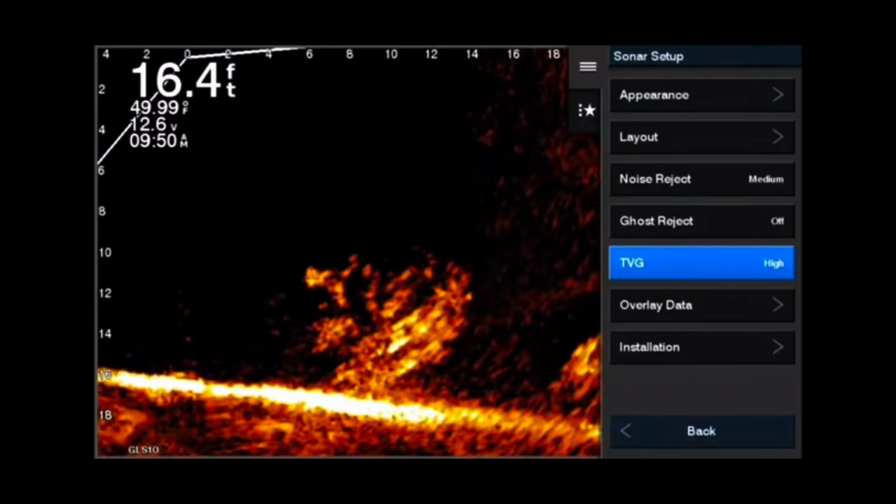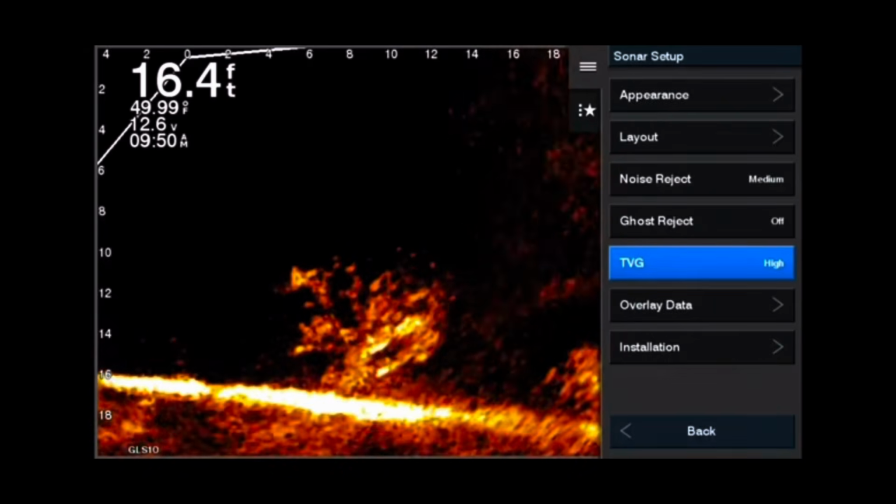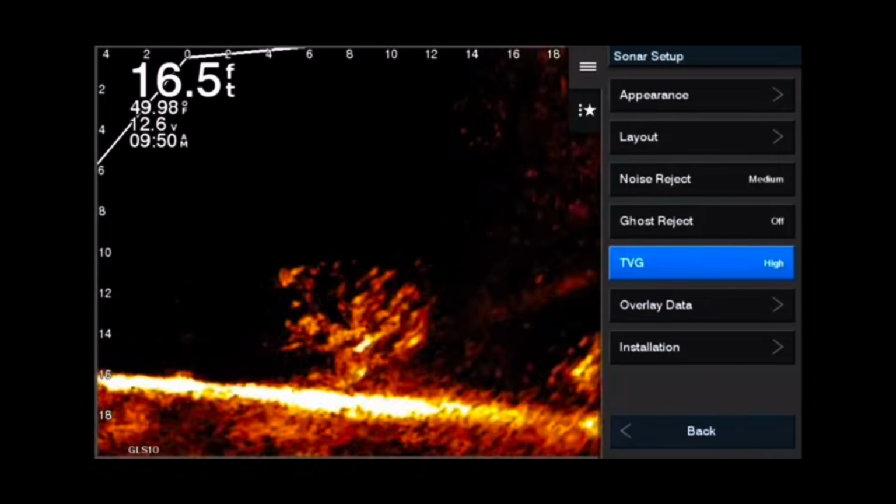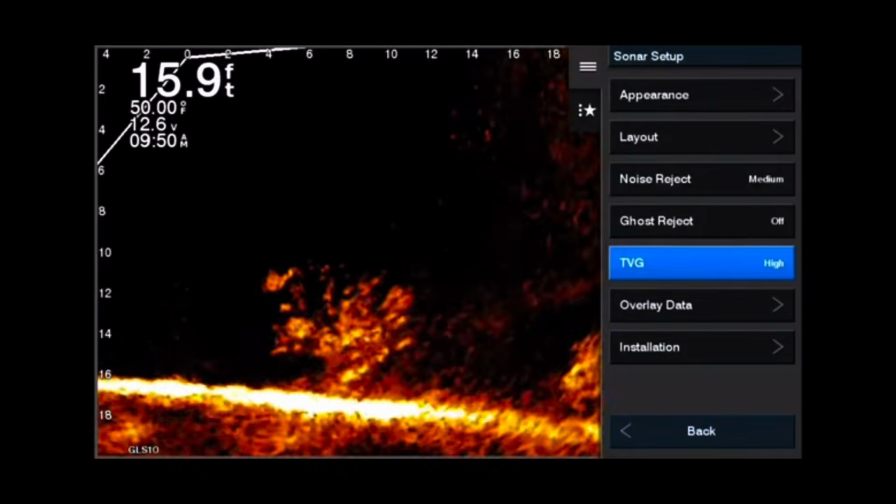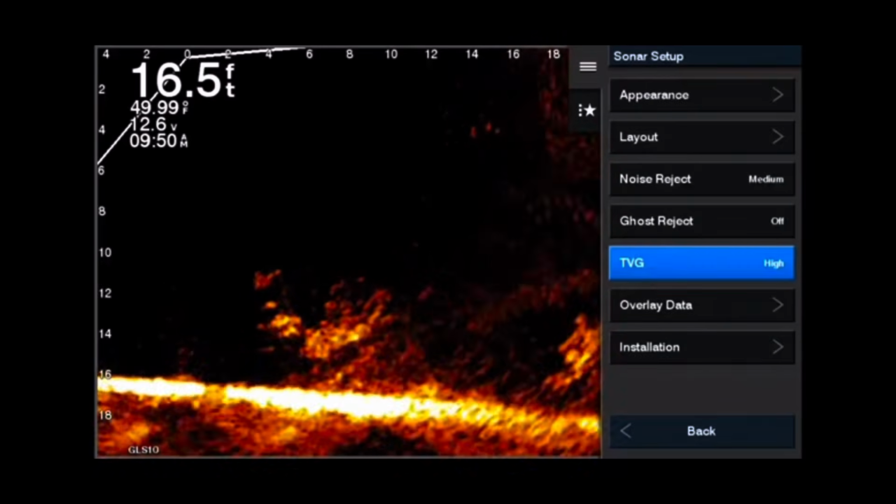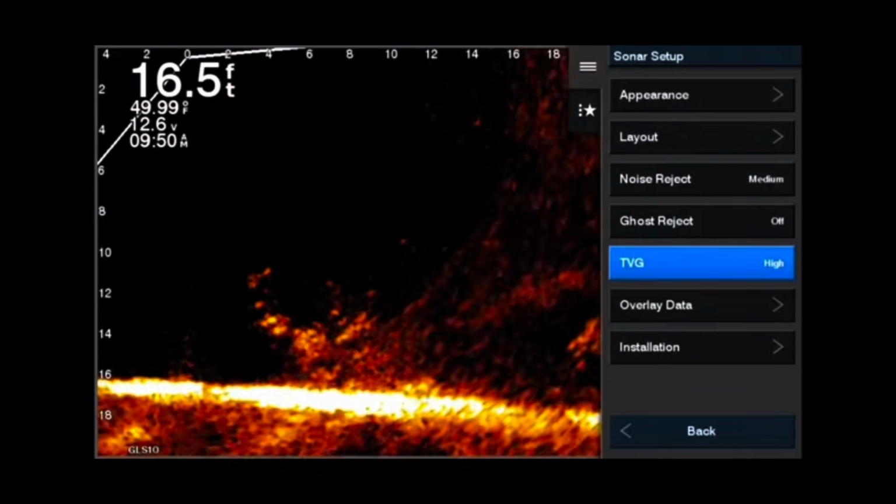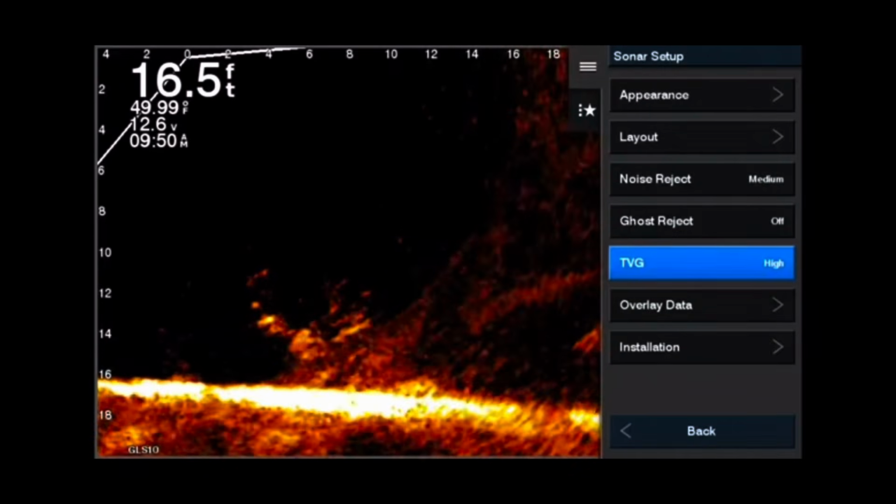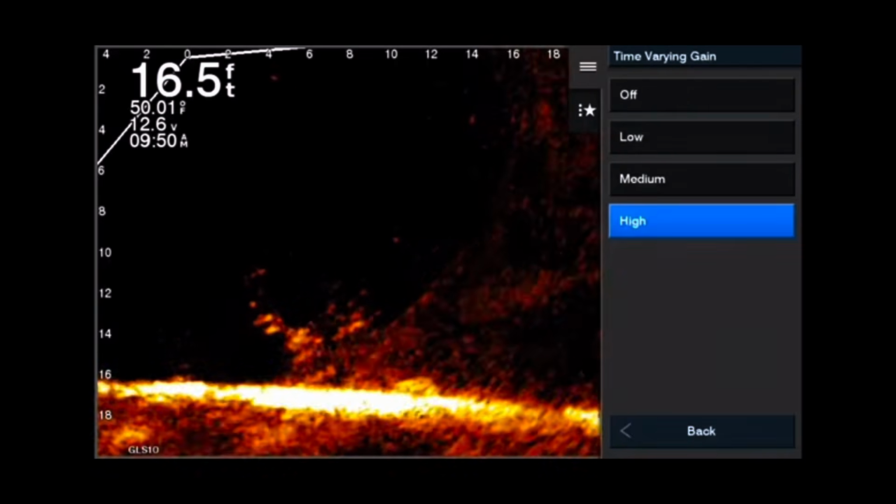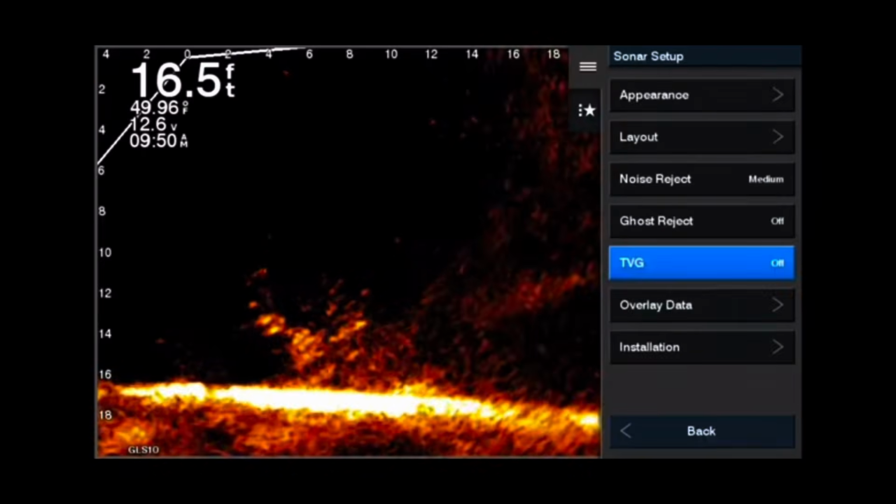Now, I have done this with the LVS 32 and the LVS 34, and they both seem to be very close in the adjustments they make. So if you have the LVS 34 or the LVS 32, I still recommend TVG low, but you still might want to take a look at medium or high, drop a jig down there and get a feel for what you're seeing. So when you have it on high, that's a lot.